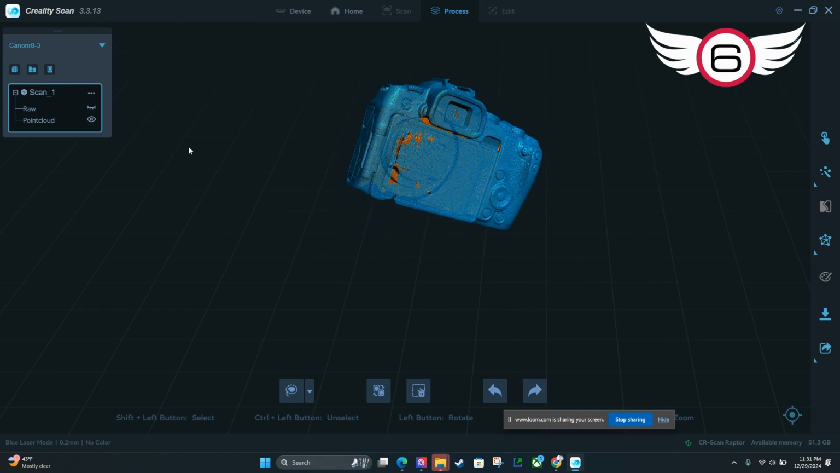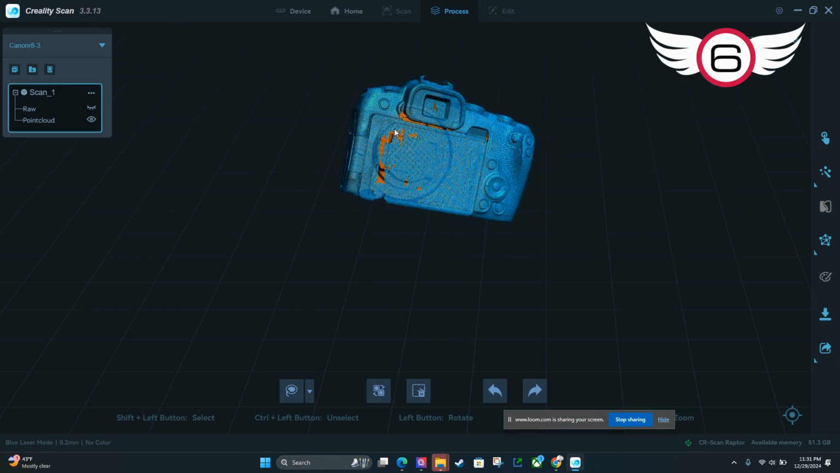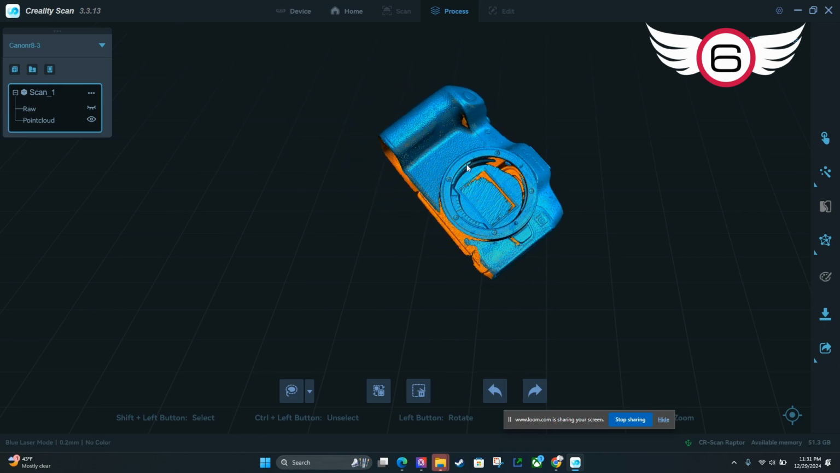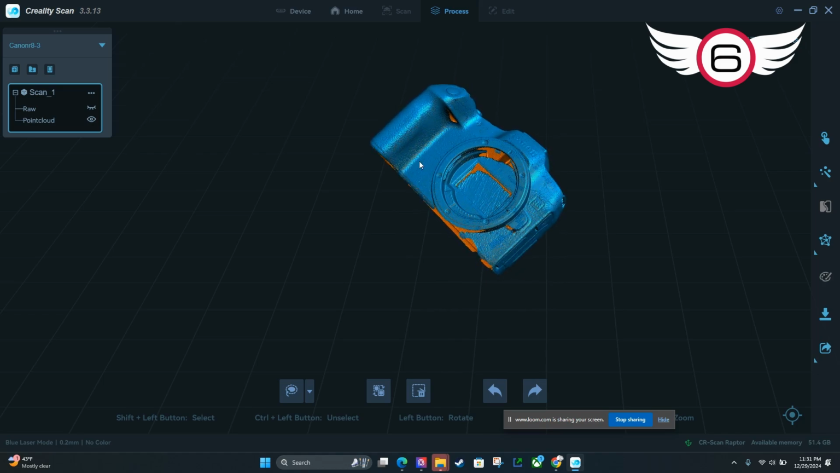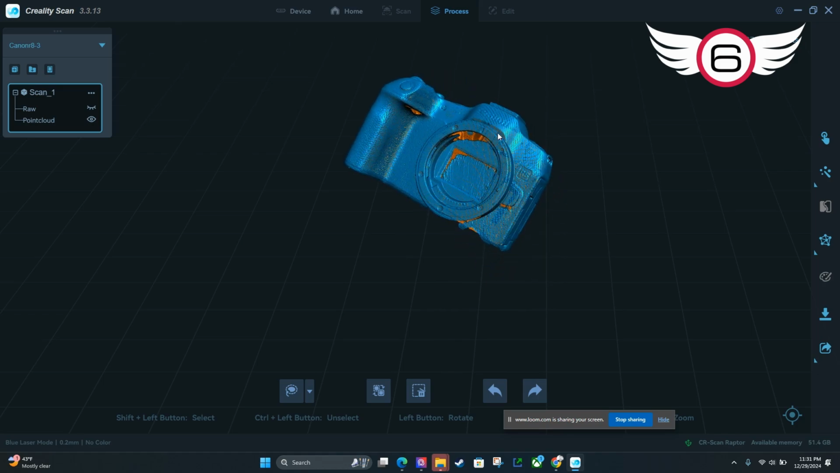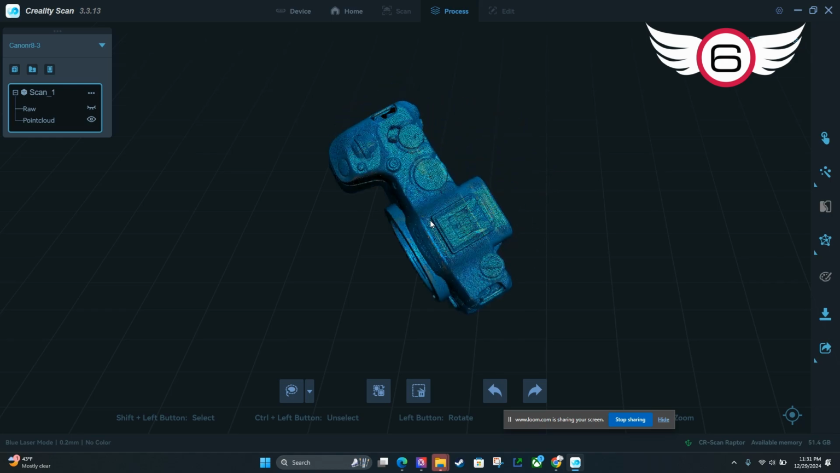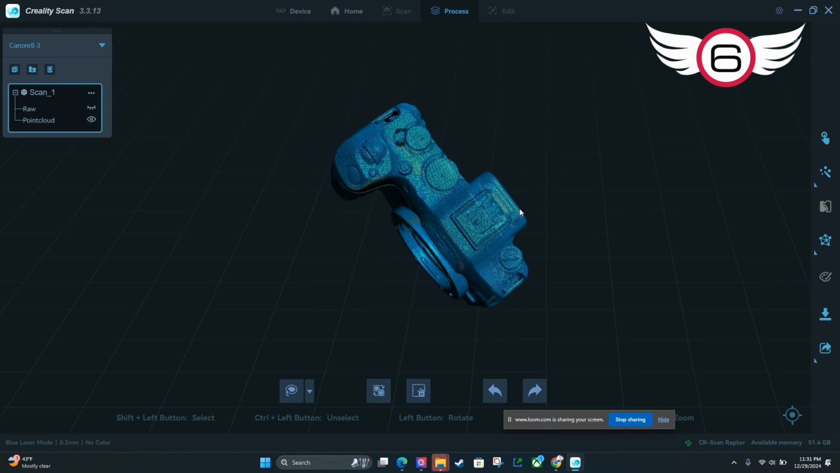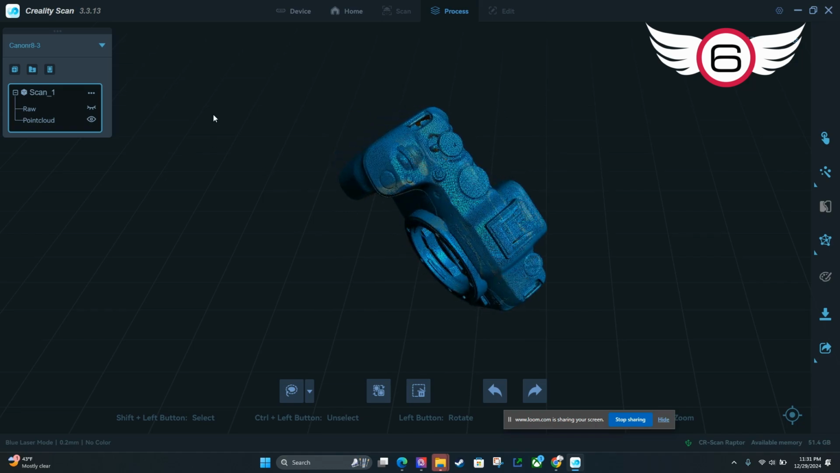All right, so I'm not going to worry too much about these holes here, because we'll close those up when we mesh it at the end. But as you can see, we got some nice detail. We can actually see the texture and the grip. We can actually read the Canon that's around the top there. And if I look at all the knobs and buttons and switches, I can really see a lot of good detail there. So I think we've got a pretty good scan here.